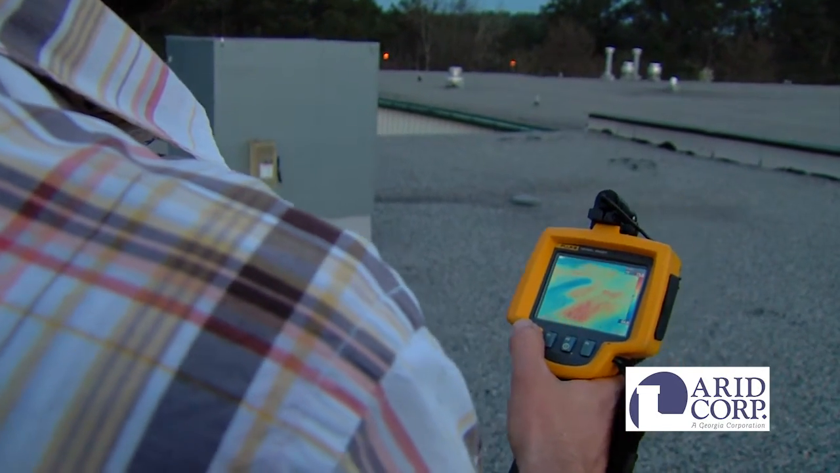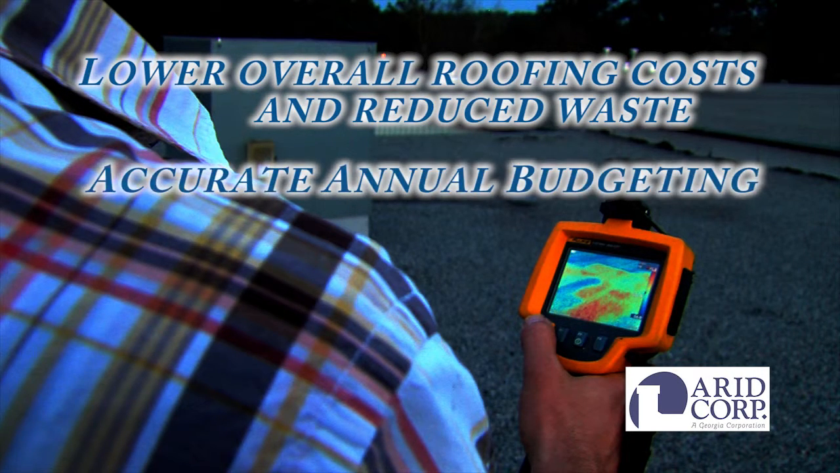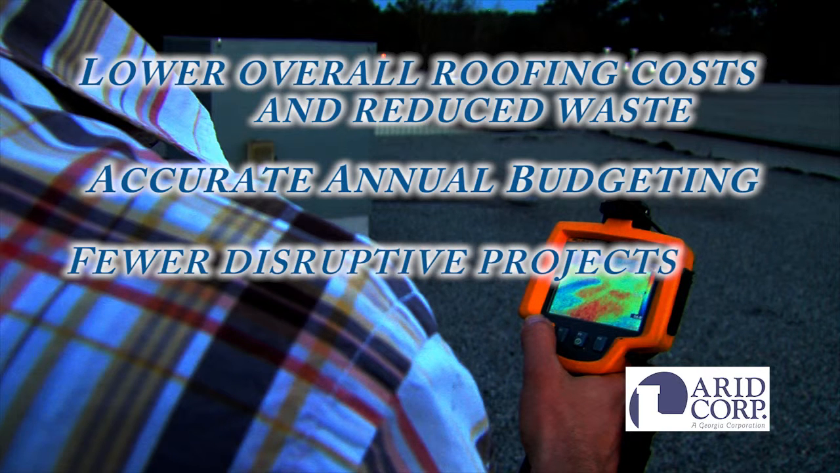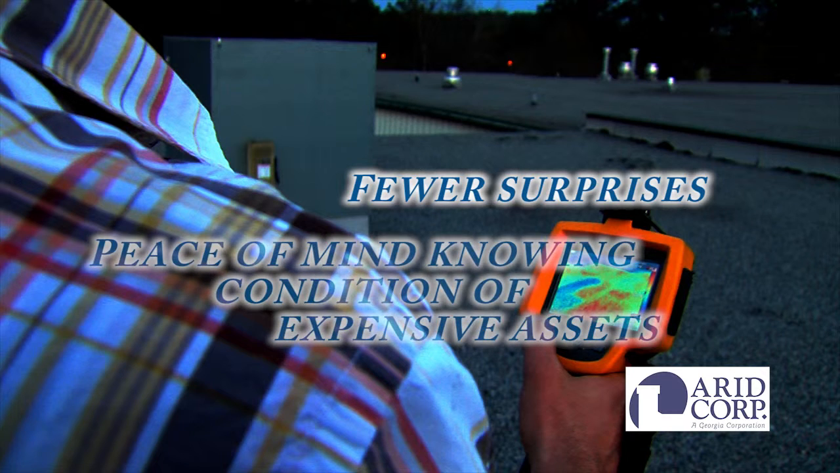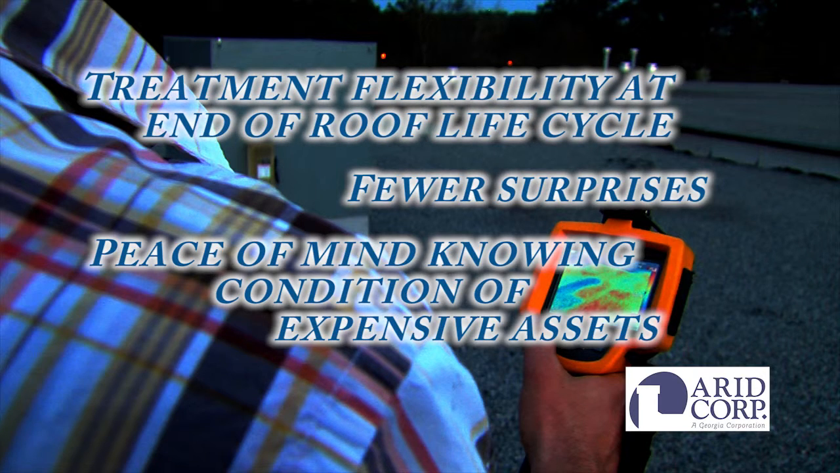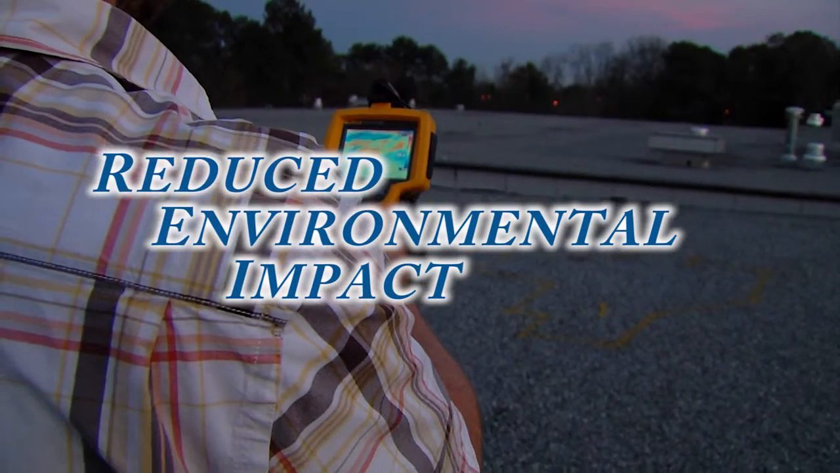Owners that routinely scan their low-slope roofing assets experience lower overall roofing costs and reduced waste, much more accurate annual budgeting and decision-making, fewer disruptive projects, lower energy bills, fewer budget-altering surprises, the peace of mind that comes with knowing the true condition of these very expensive assets, treatment flexibility at the end of the roof's useful life cycle, reduced environmental impact in the form of wasted material and energy.